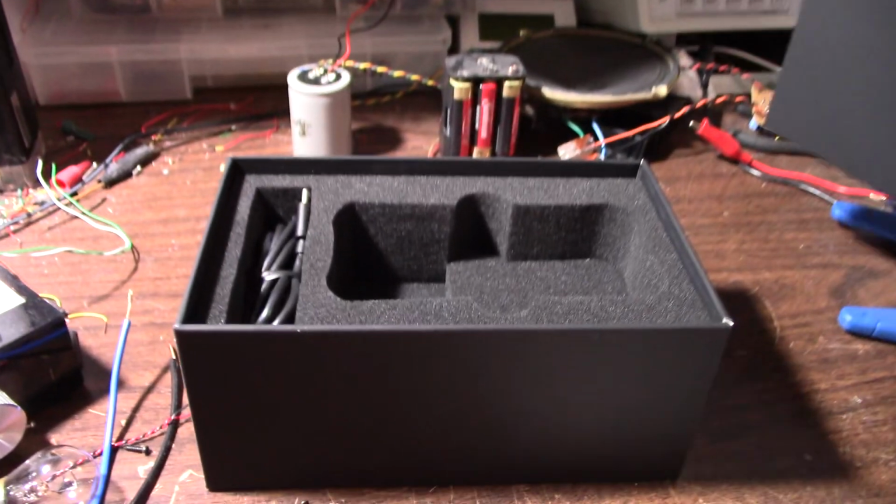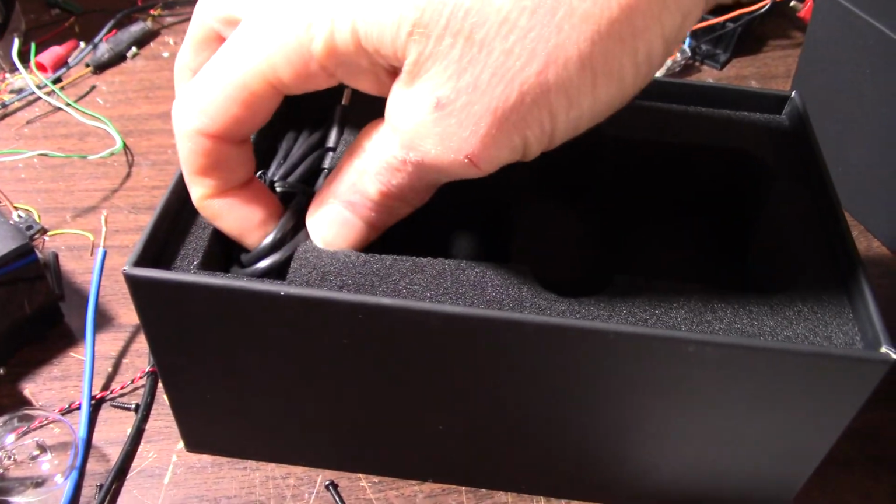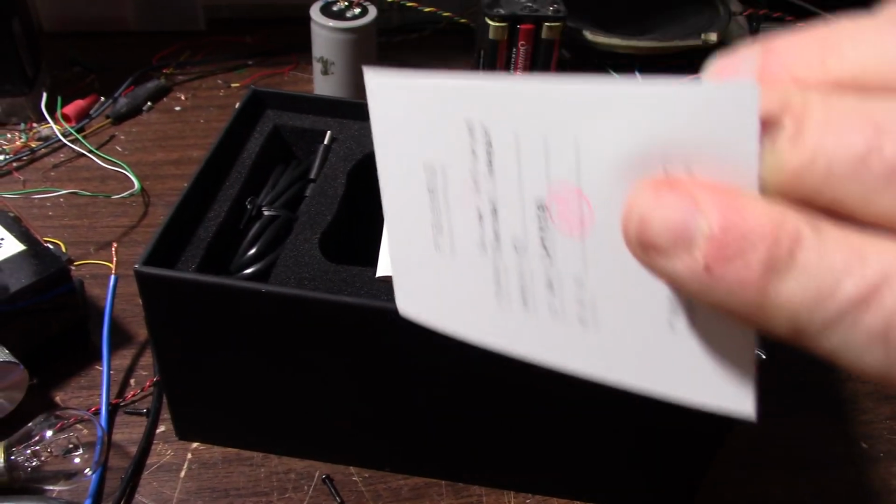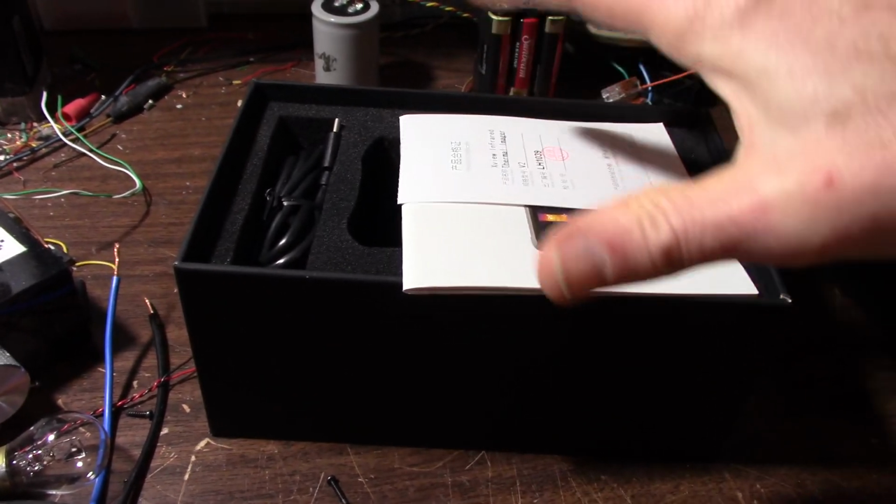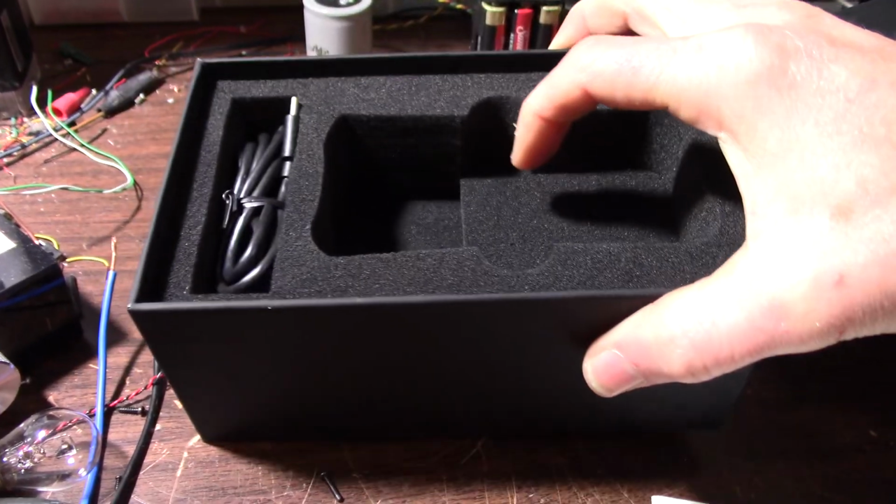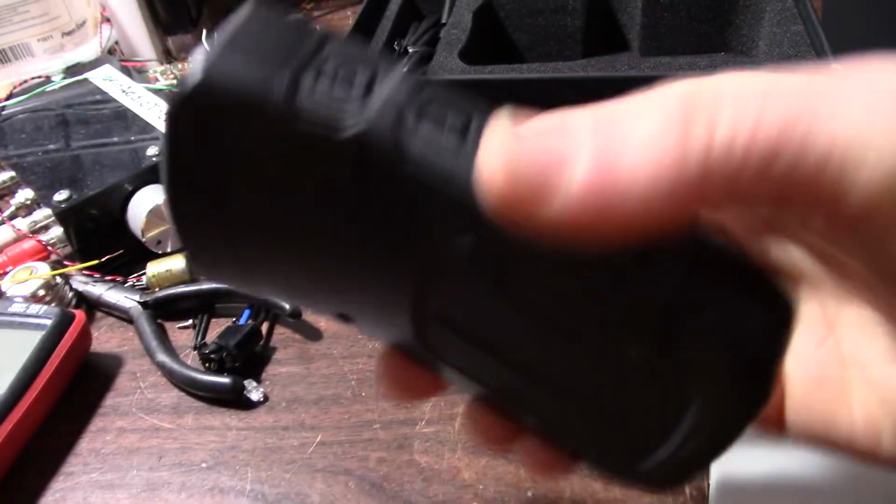Has a nice presentation with the packaging here. Has USB-C cord and the manual. And I guess that's a serial number card. One thing I wish it did include was a little carry case for it, like a little padded case or even a little nylon case or something for it.